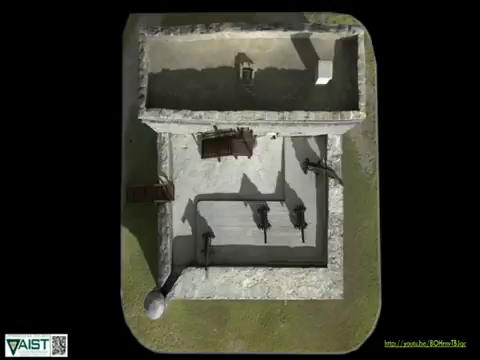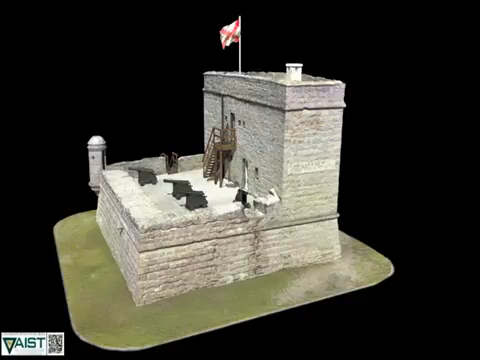And in this case, one of the points was the park was really interested in public interpretives that could be developed out of this. So I'm just going to kind of run through this. The full video is here, the link, and you also have that in your handout. I'm going to kind of run through some of the different views of the fort.